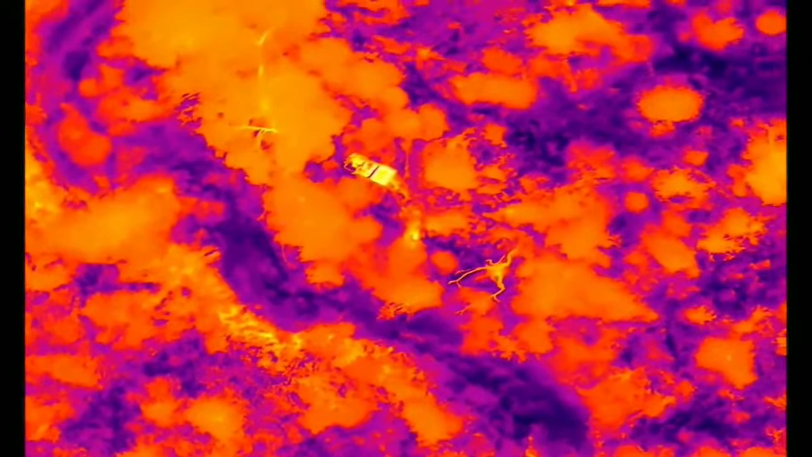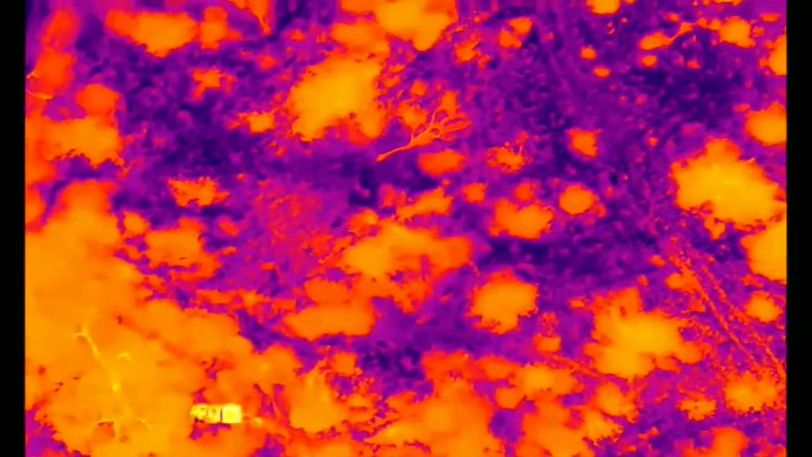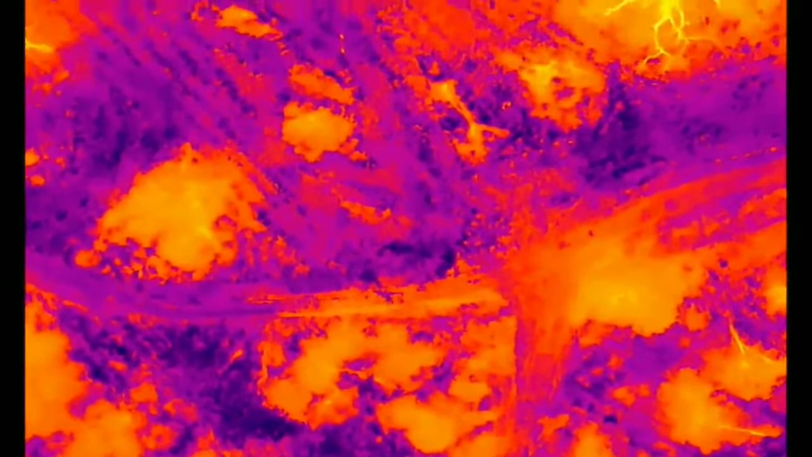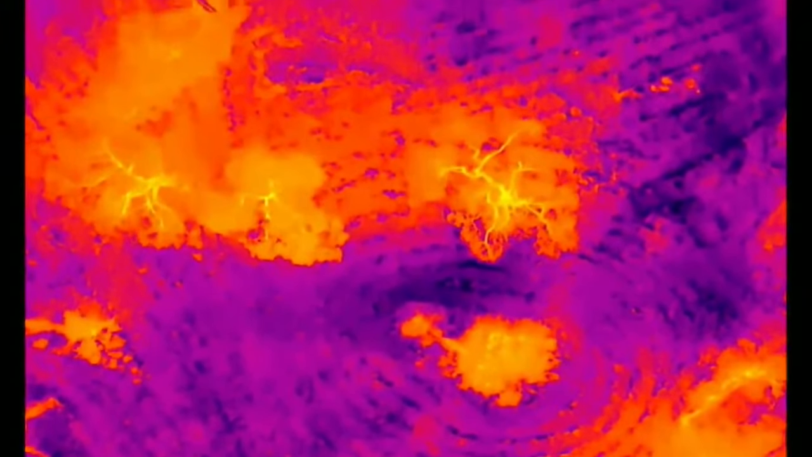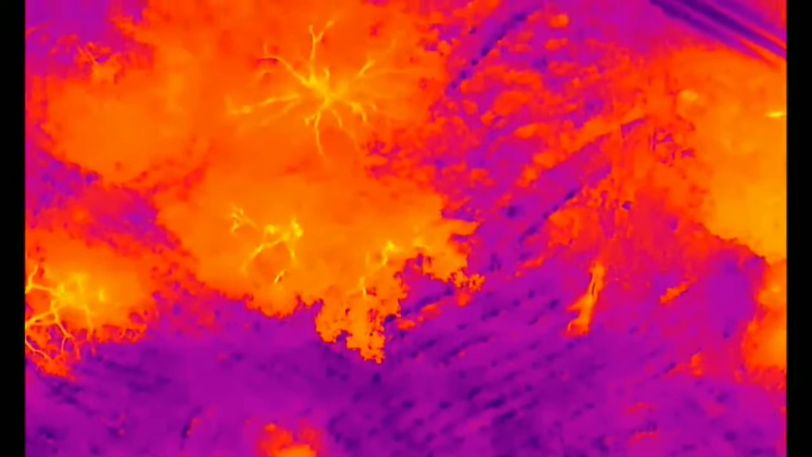It is incredibly difficult to get out of a drainage at night. Very, very, very difficult. So very well done to him for managing to get into and hopefully get out of this drainage. How beautiful is that? As she comes back for the battery change.